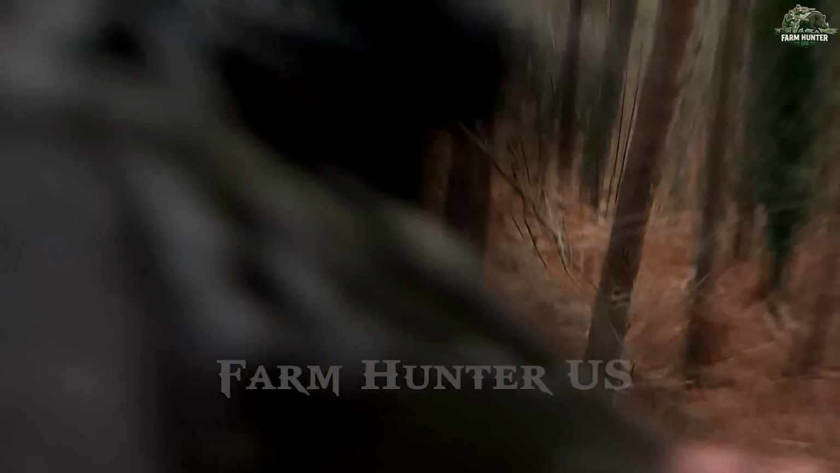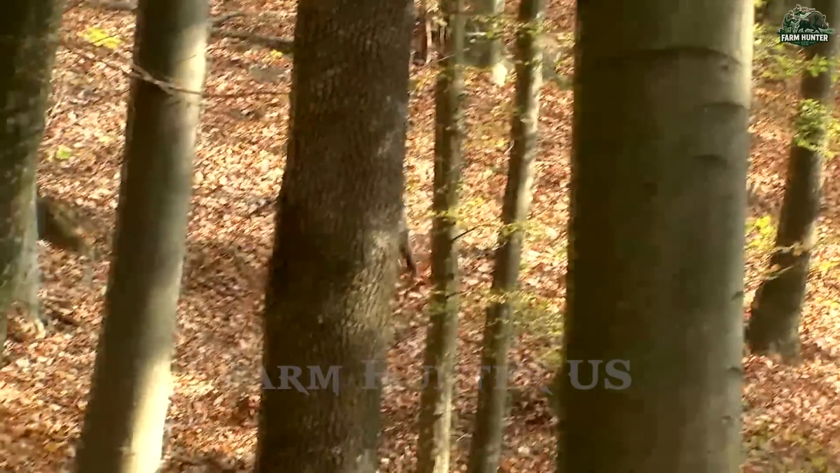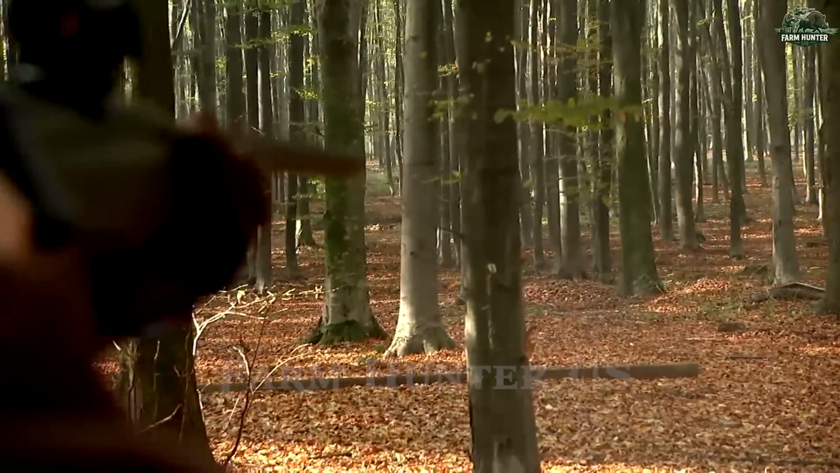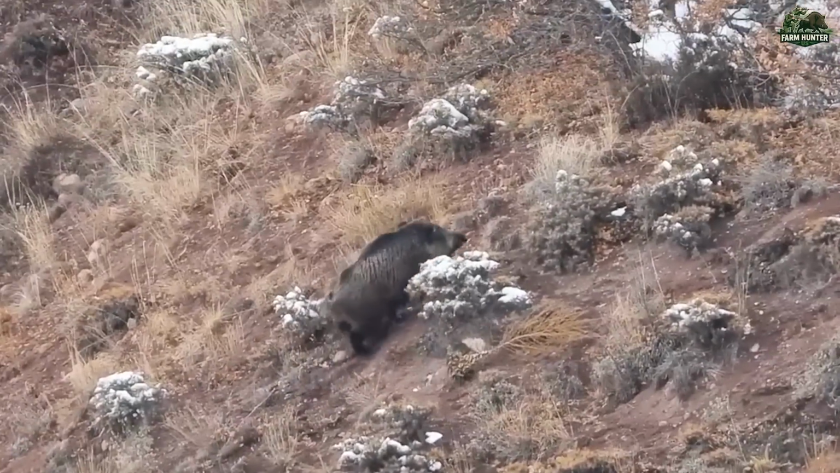Despite the setback, we knew the hunt was far from over. Wild boars, particularly feral swine, are notoriously elusive. In the United States, these invasive animals have spread across at least 35 states and cause an estimated $2.5 billion in damage annually to agriculture and native ecosystems.